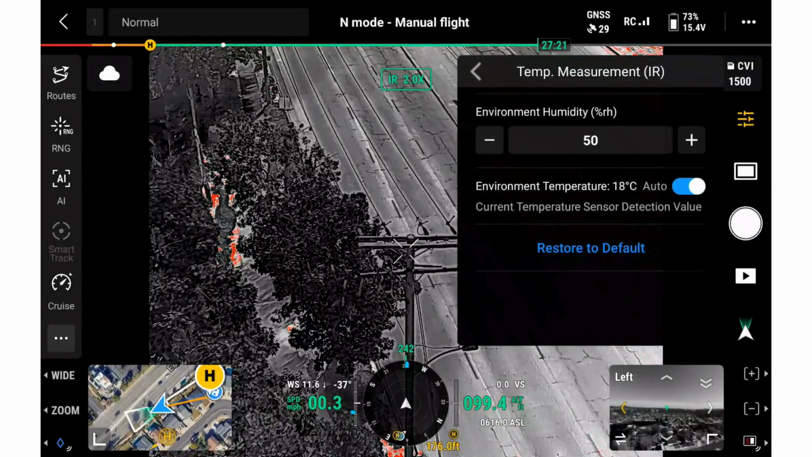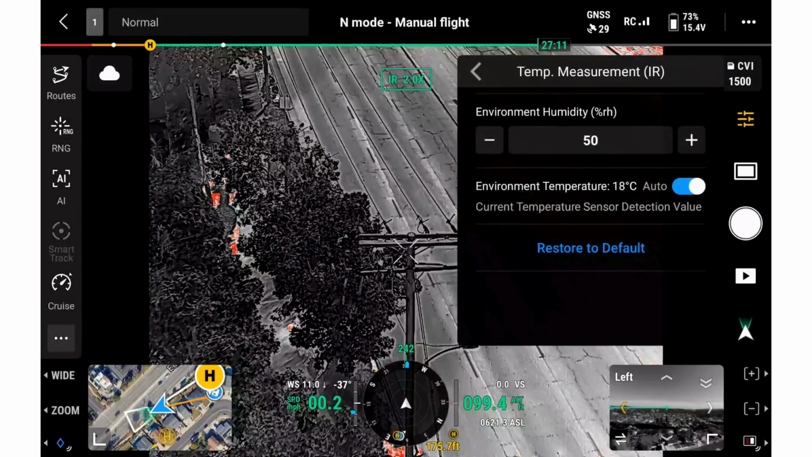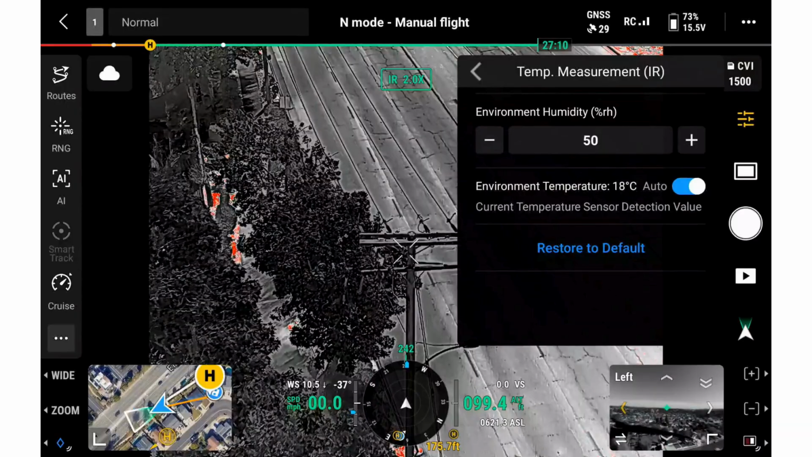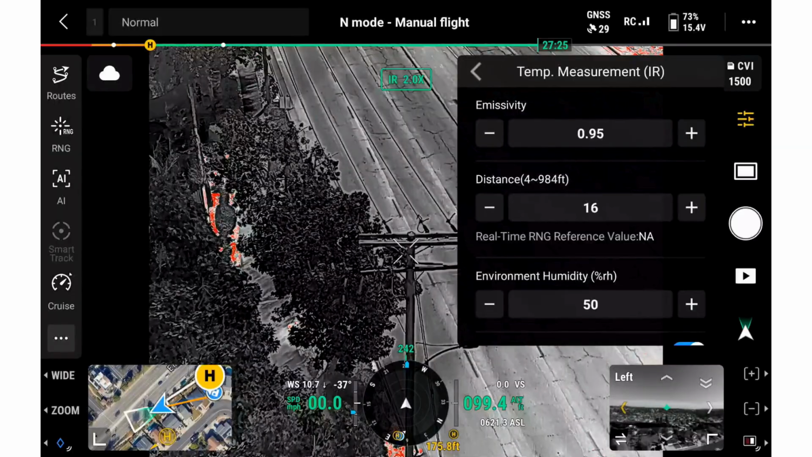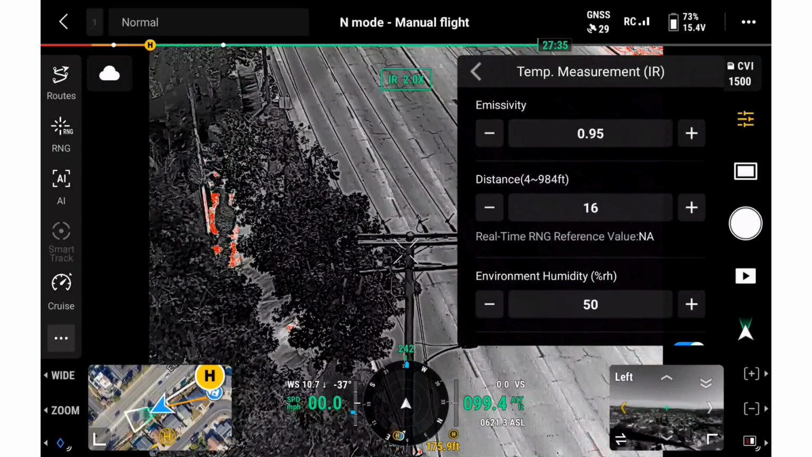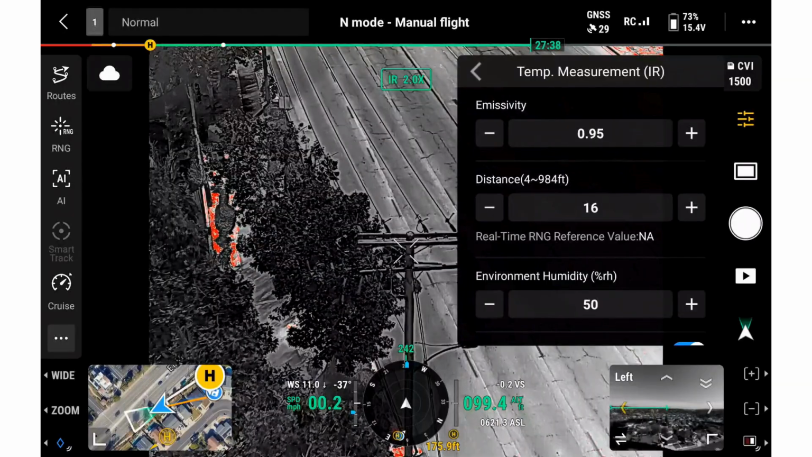Emissivity. This tells the camera what type of surface it is looking at. For most utility inspections, 0.95 is a good default for things like rubber, ceramic, plastic. Be careful with shiny metal because the temperature readings may be less accurate.